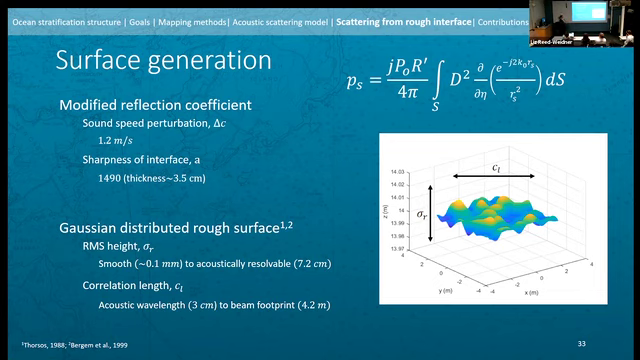Now, all surfaces defined with any combination of these factors fall within the limits of the validity for the Kirchhoff approximation, both the traditional sort of optics, I believe, limit of the Kirchhoff criterion, but also the correlation length limit set by Thorsos in 1988.